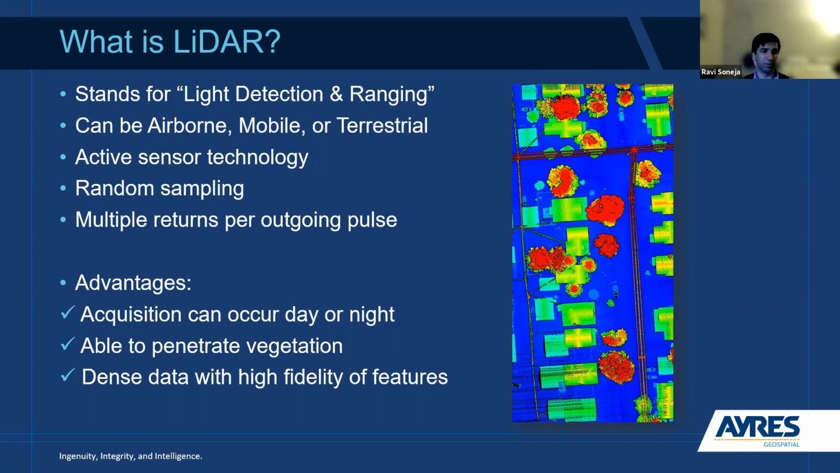And this leads me to three of the key advantages I want to point out when it comes to LiDAR. The first is that because it's an active sensor technology, it is agnostic as to when we can go out and collect data. So we can collect day or night, which really does provide flexibility, especially in these dense urban areas when we're trying to use UAS technology. If there's no imagery component to the project, then this is a suitable approach for us to take.